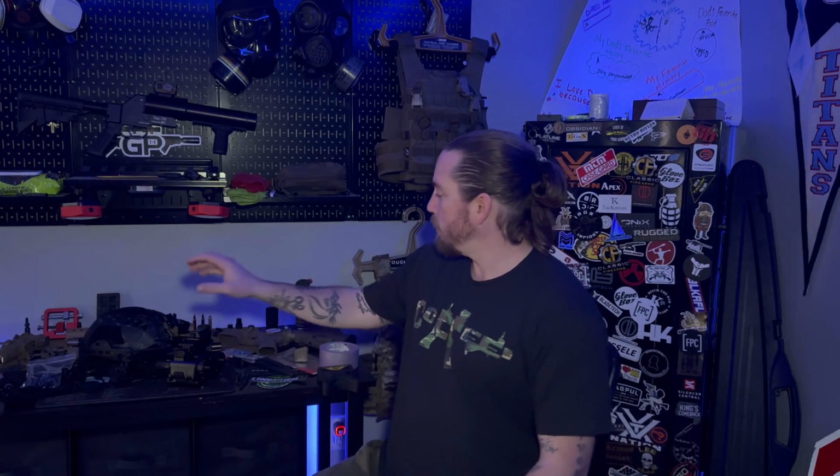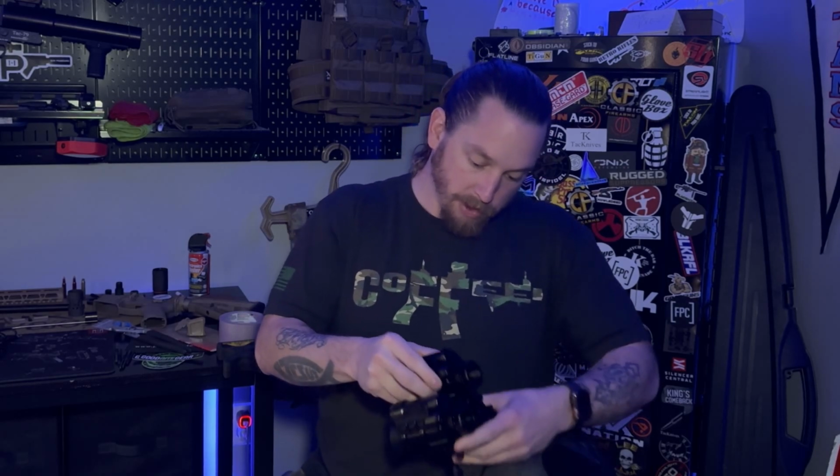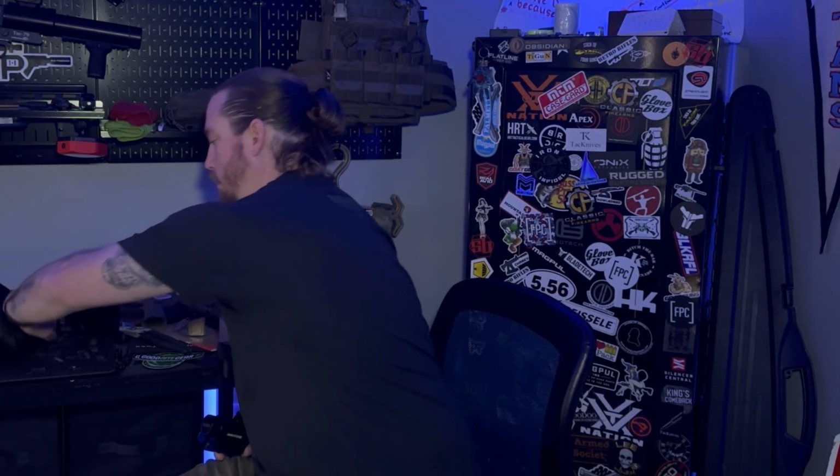Well, we've got some night vision. So starting off in the night vision itself, we'll get back to all this in a second. This is the actual night vision monocular that I got.